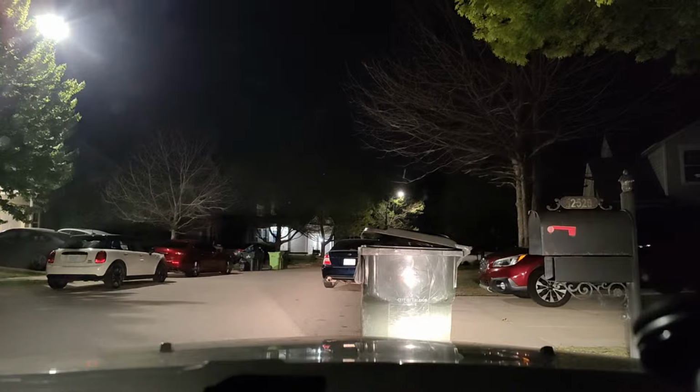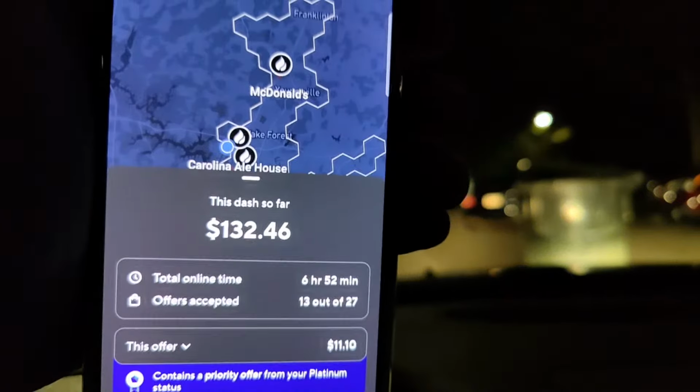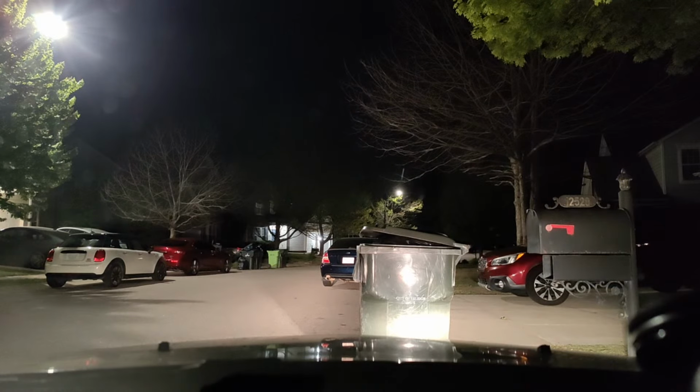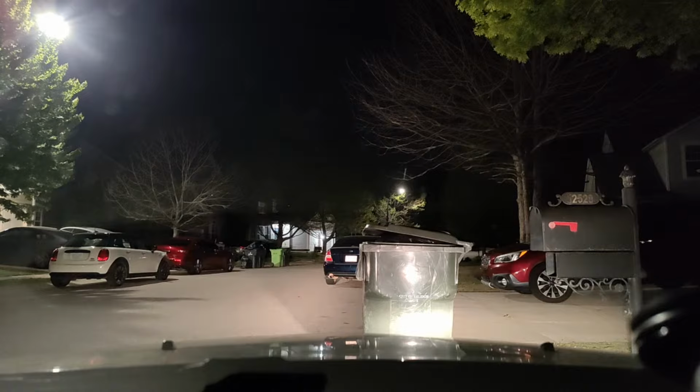Oh, we ain't taking this one. 1390 for 21 miles. I don't think so. Find that. So this is this dash right here. 132.46 plus the 50 something. So we're at 182 something. We got Taco Bell, 650 for 5.6. So we're gonna take that. I'm gonna accept that. That's cool. I'm cool with that, man.